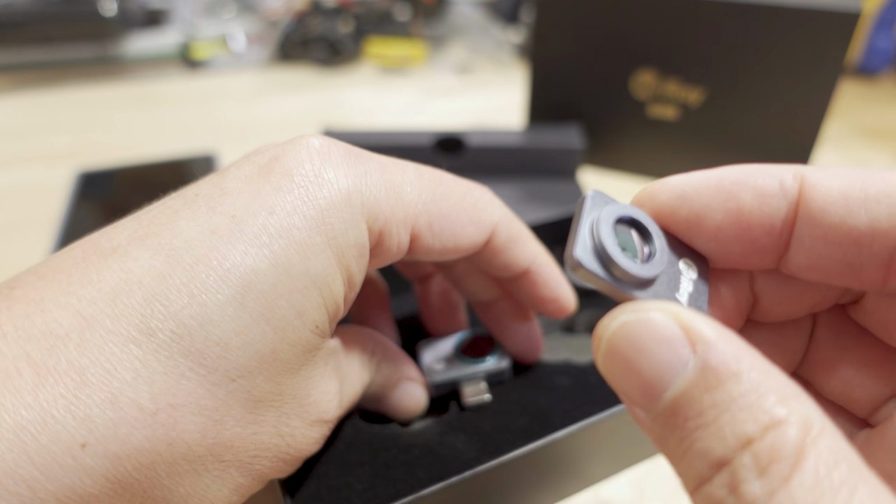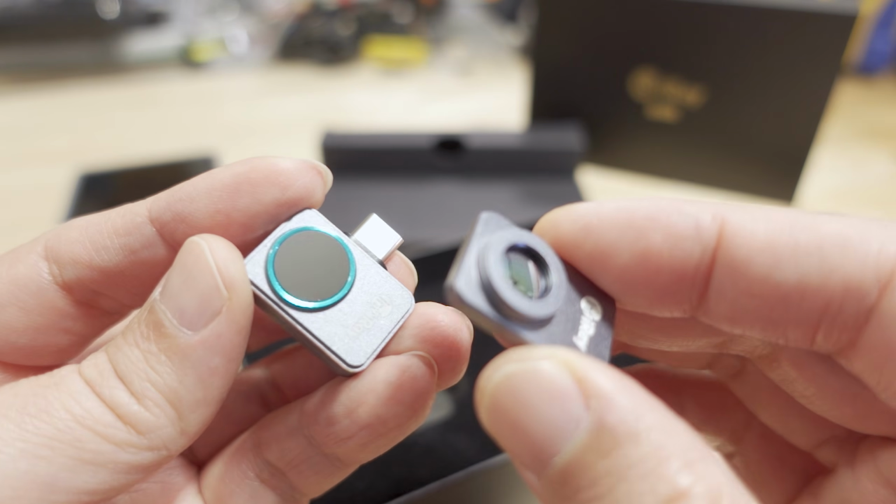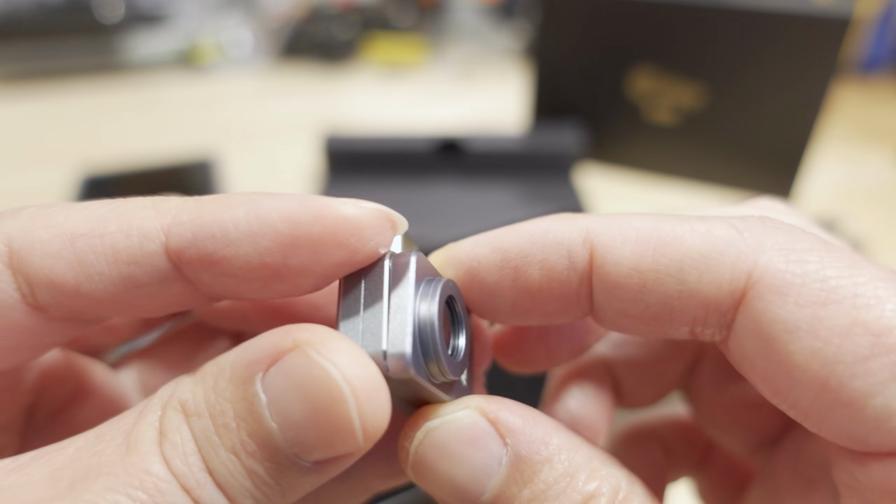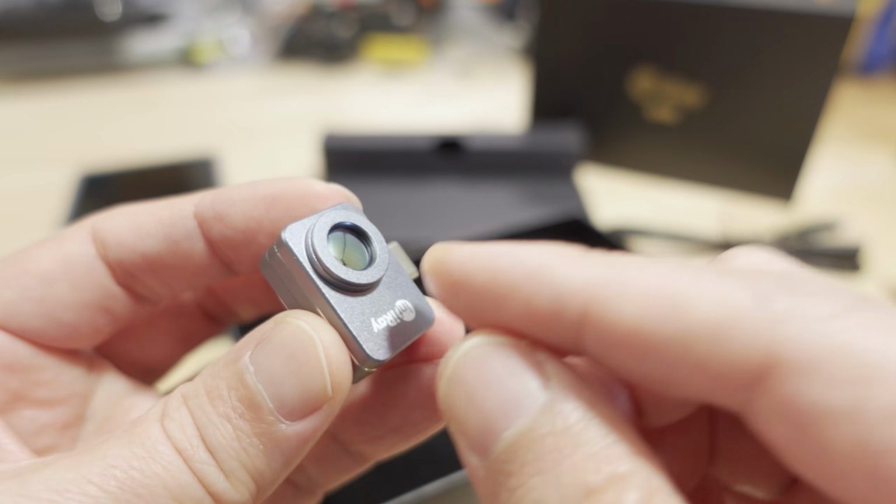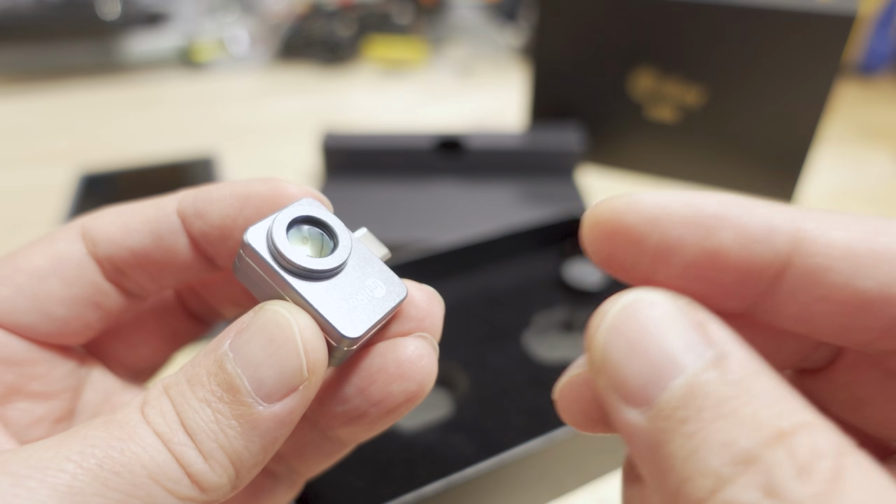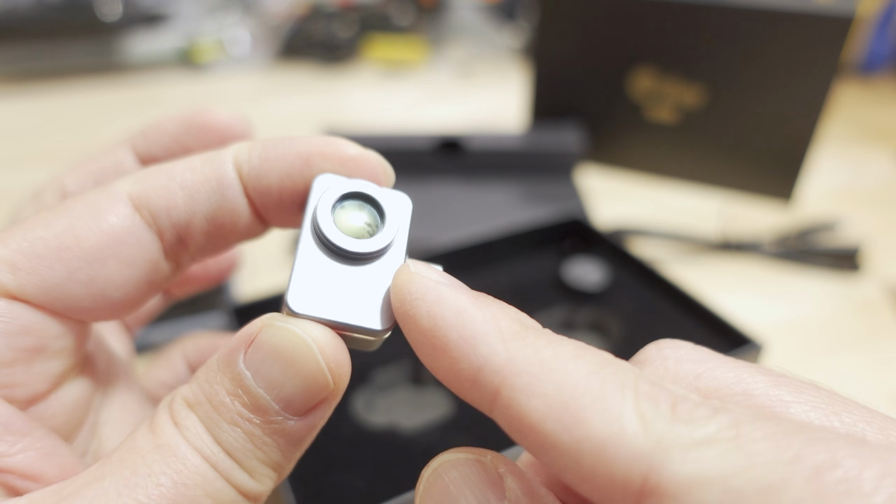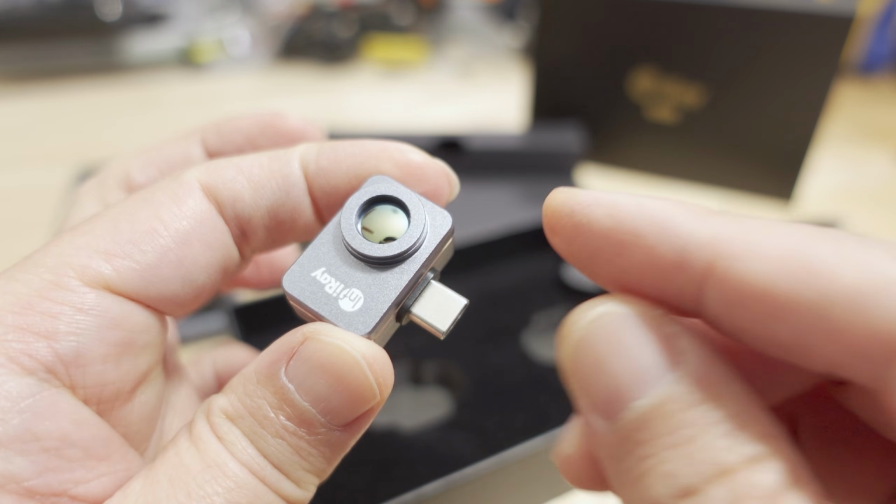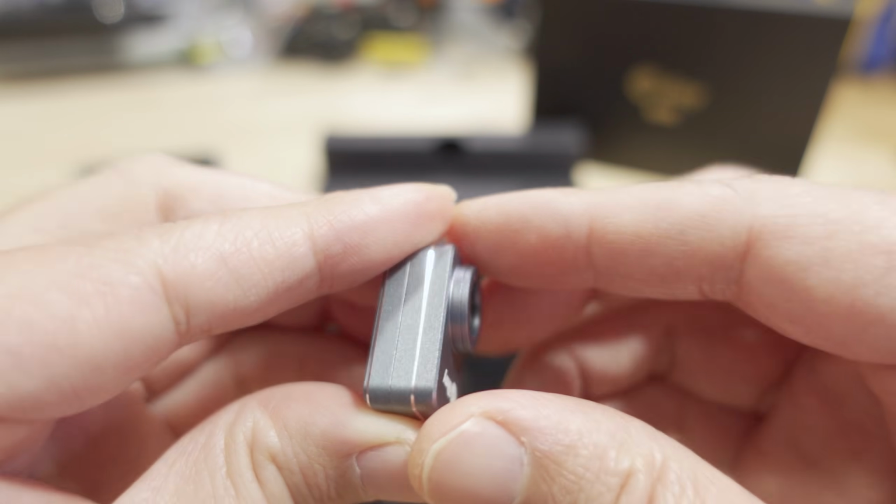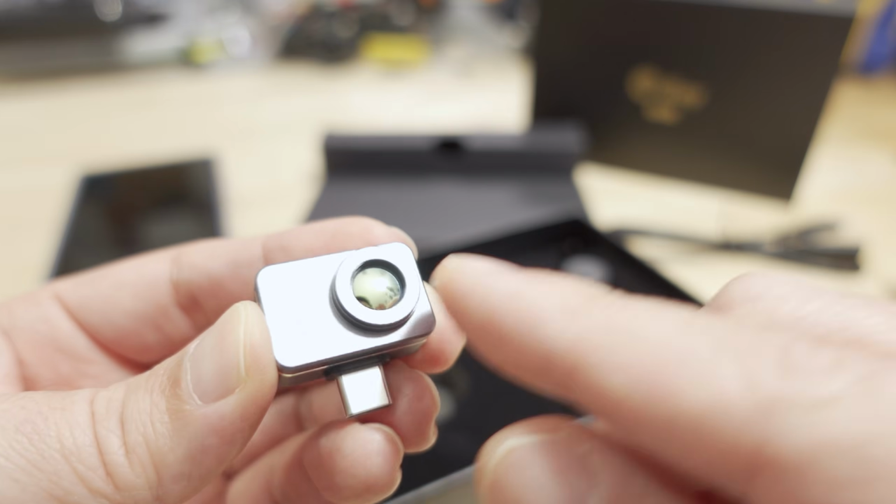And this is mainly the reason I wanted to get this one instead of some of the other thermal cameras out there from like FLIR or Seek, because this one has a macro lens, you just magnetically attach it to the main camera body here. It'll let you see smaller electronic components on circuit boards and stuff with a little bit more detail, as well as the fact that the resolution of the sensor here is a lot higher than some of the competing products out there, as well as the frame rate you get on the video. I think it goes up to 25 frames per second. So basically these two modules: you got the main camera, and then you have this macro adapter. I'm probably going to be using this quite a bit.